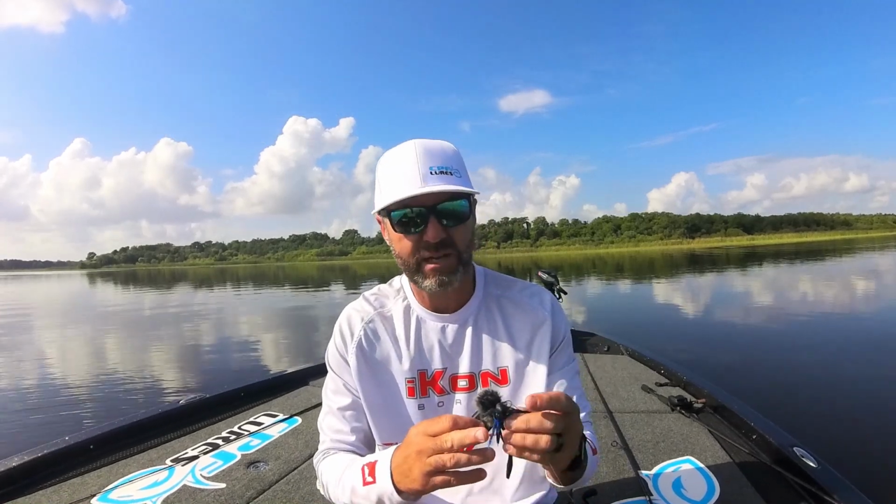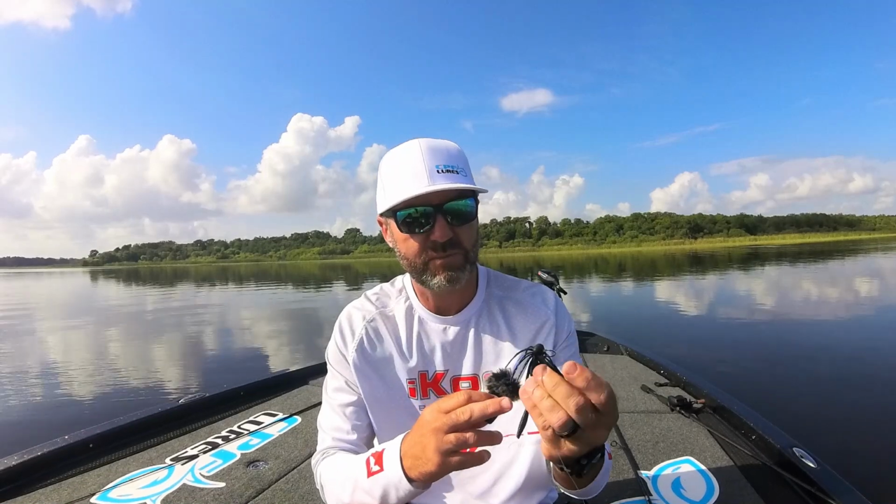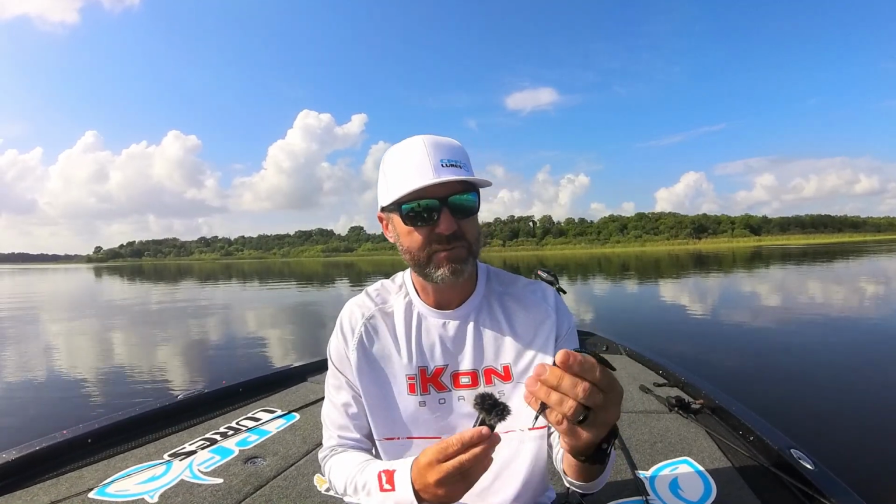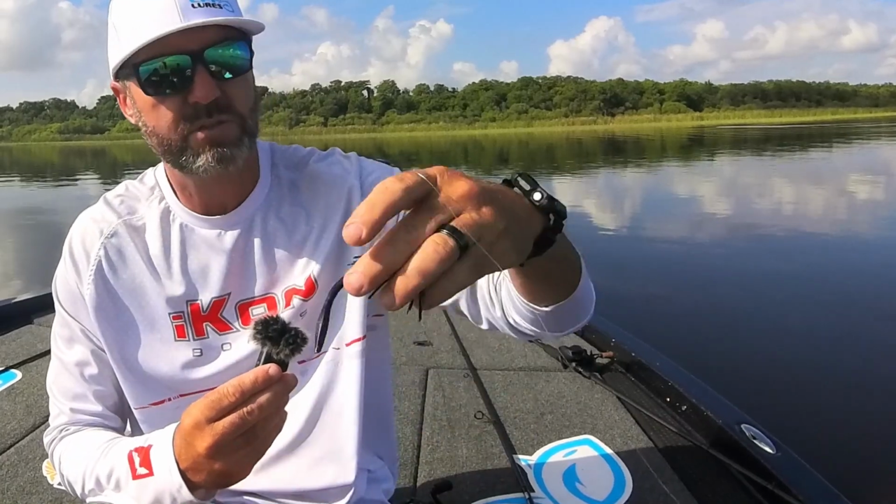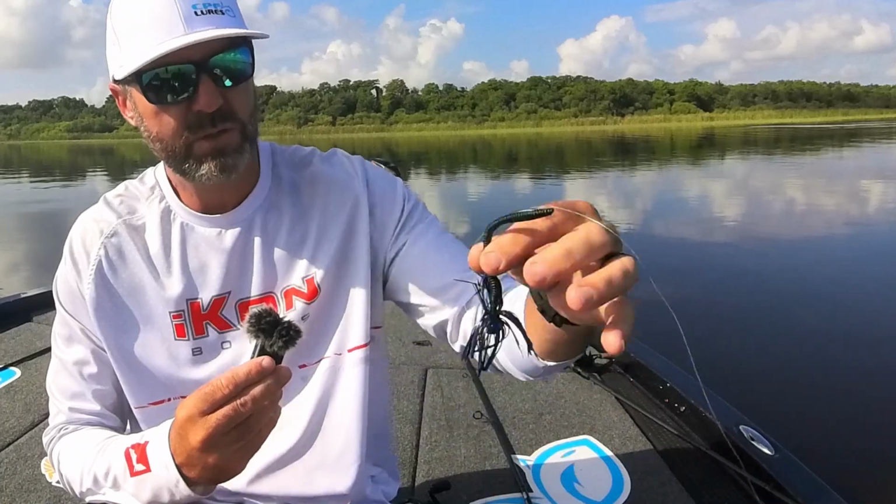This is our little 1/2 ounce, kind of a compact micro football jig, all non-chip fade, no fade tungsten there. I tipped it off there with about 3/4 of one of our black with blue flake Pippin 6er floating worms. Trimmed the skirt up.